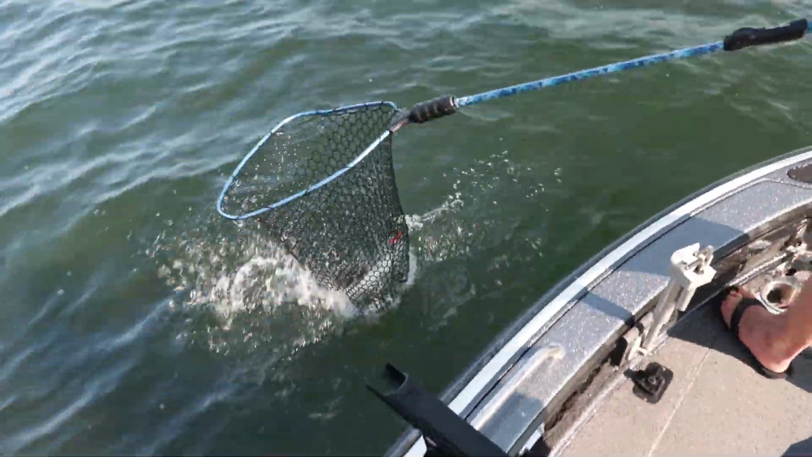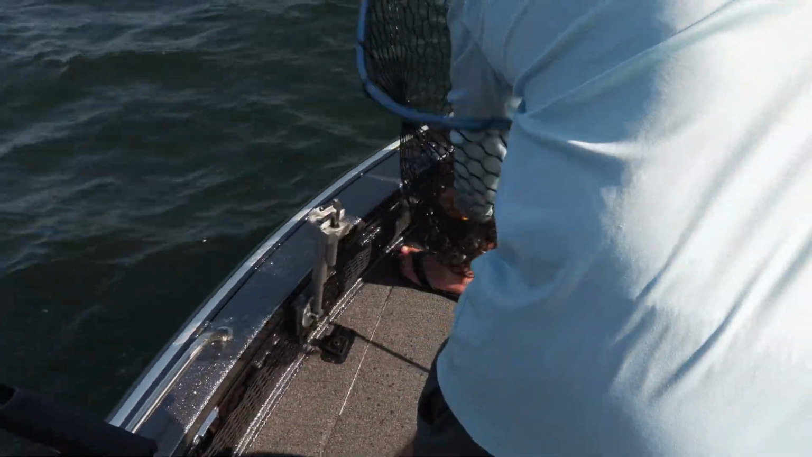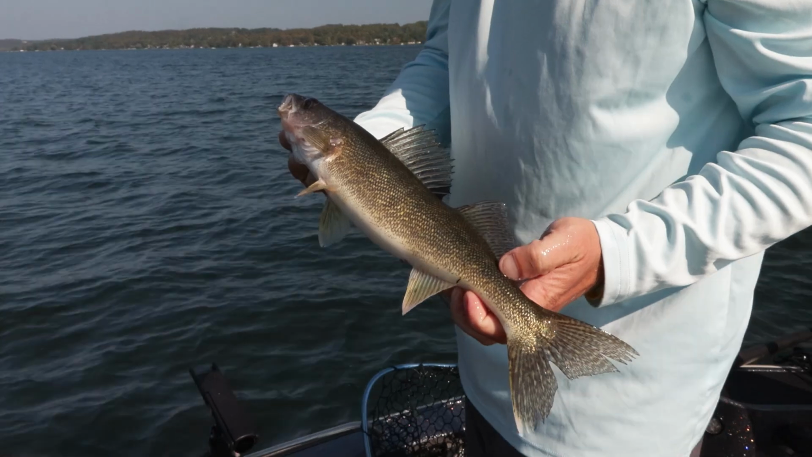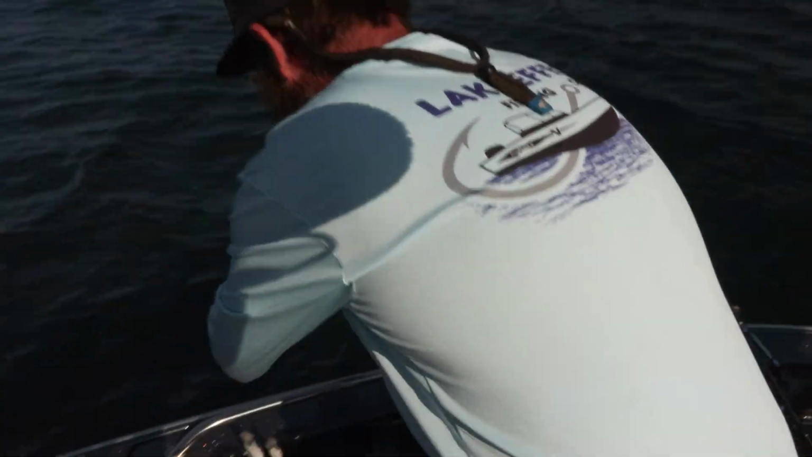Nice one too. Oh yeah, there's a nice keeper. Nice one, Greg. Finally. Had to go to deep water. Nice looking one on walleye, deep water. Beautiful. Good job, good job.